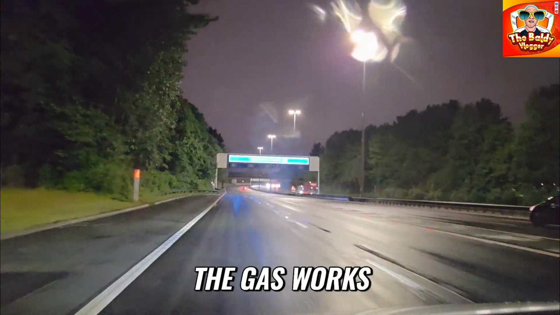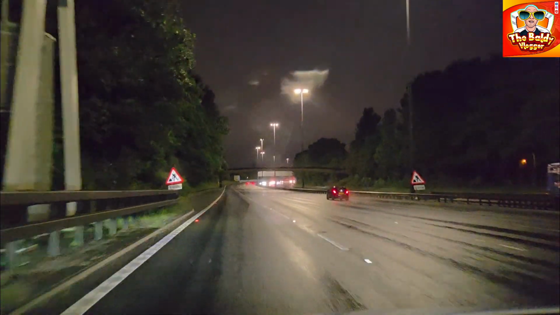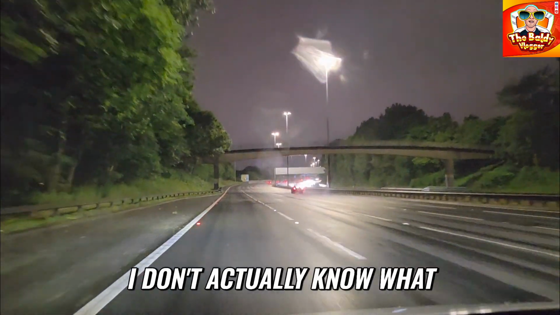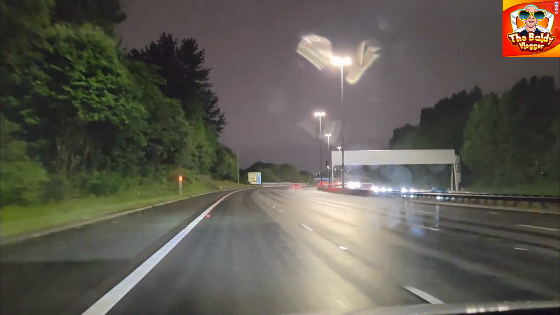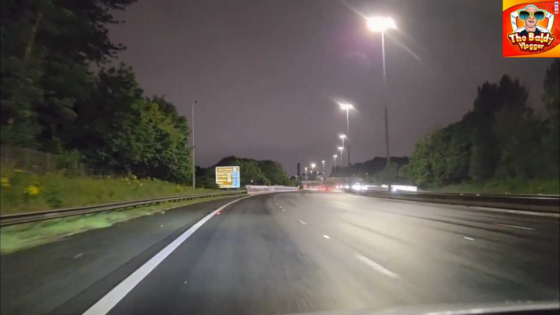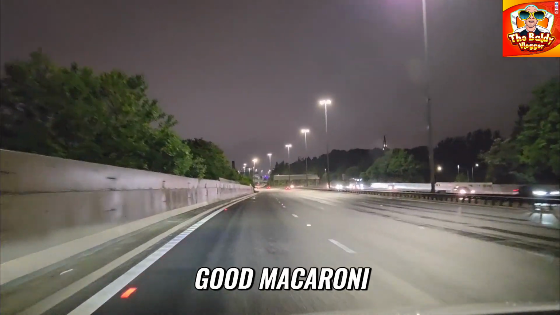Okay, so the gasworks are on the right. I don't know if you can see them. Probably not. Big steel round things. I don't actually know what they're called either. You've got a Swallow Cafe on your left. Well, quite a bit on your left, and they do a good macaroni.